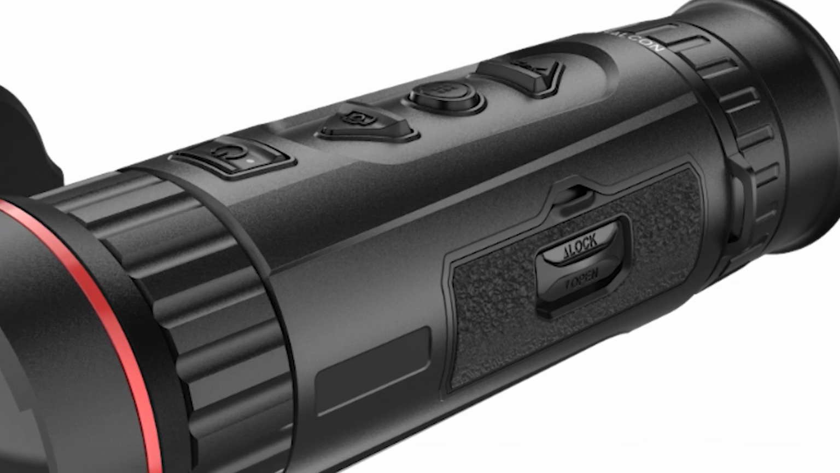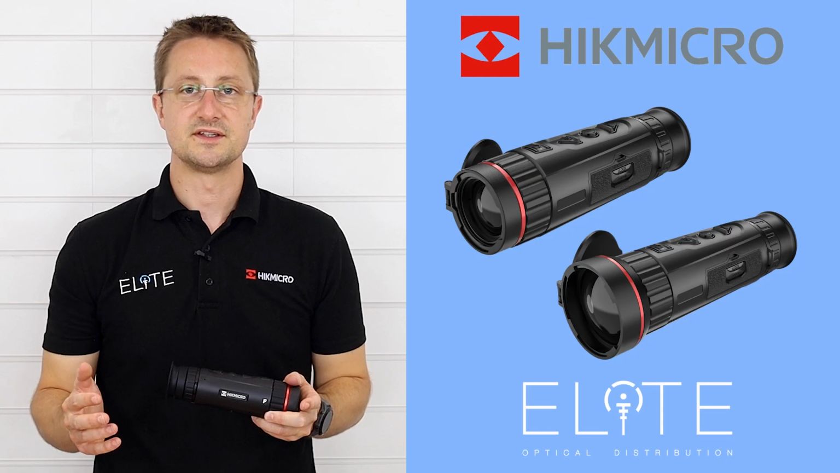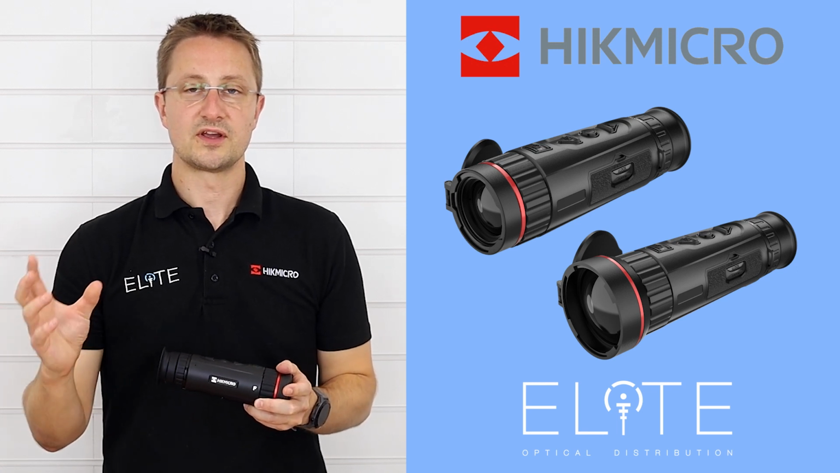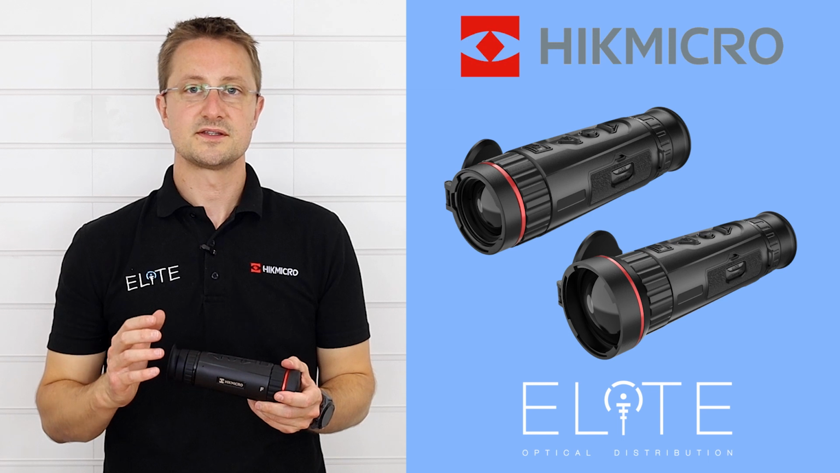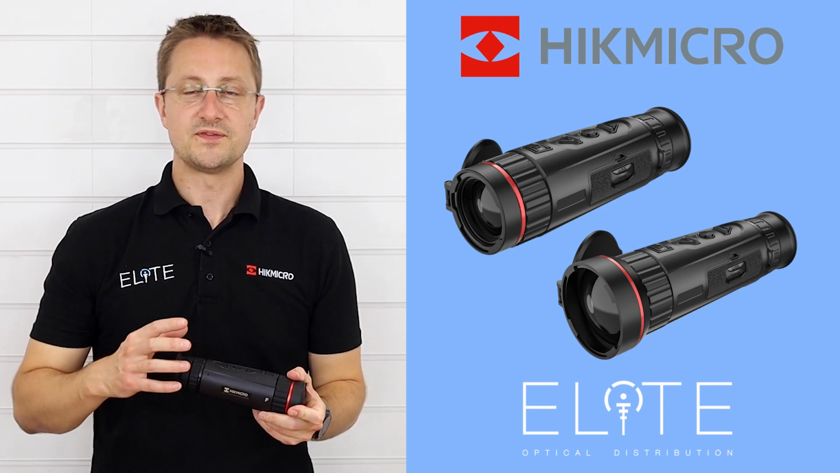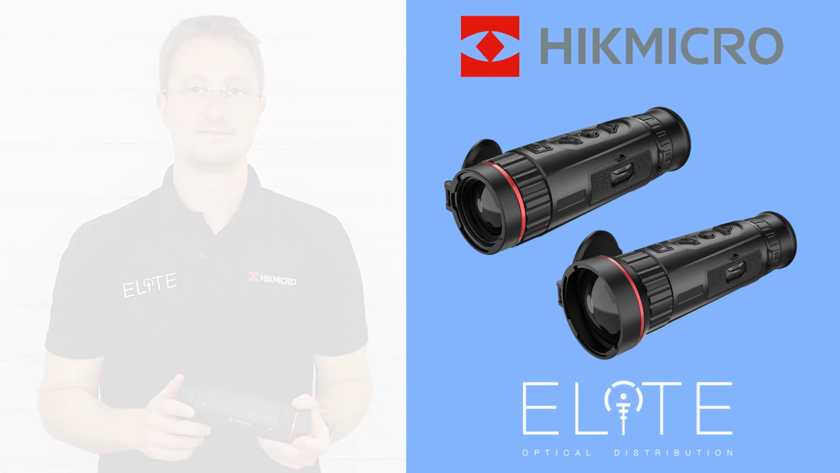The big brother, the FQ50, has double the magnification. That's nearly 3 times magnification. That's going to help you if you want to be able to identify people or locate them at really long distances. So overall, the Falcon delivers a really aggressively priced, well-designed, high-specification thermal monocular, and with the choice of specifications, it can be used in a lot of different scenarios.